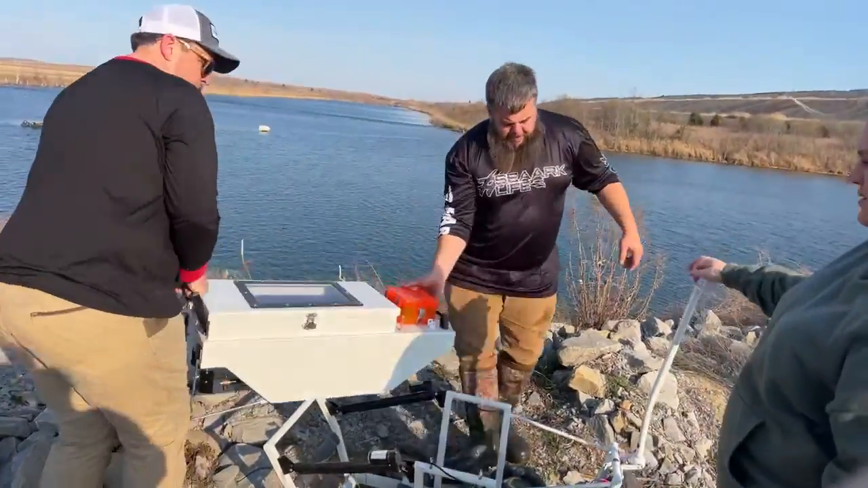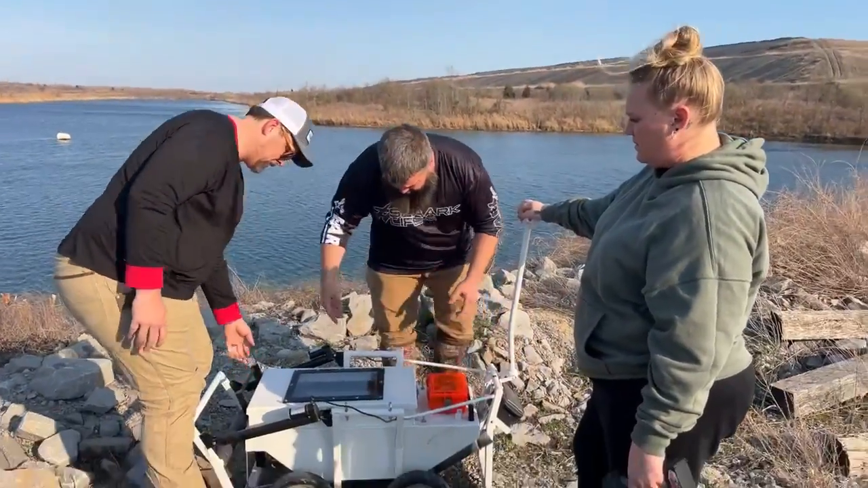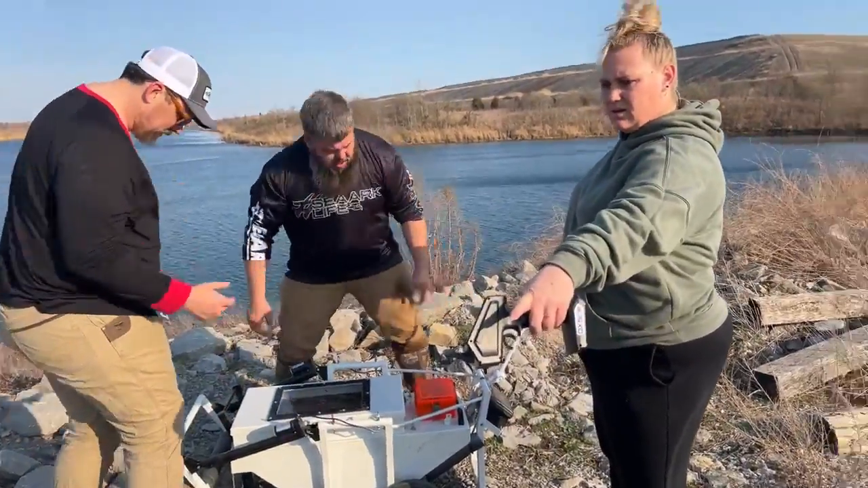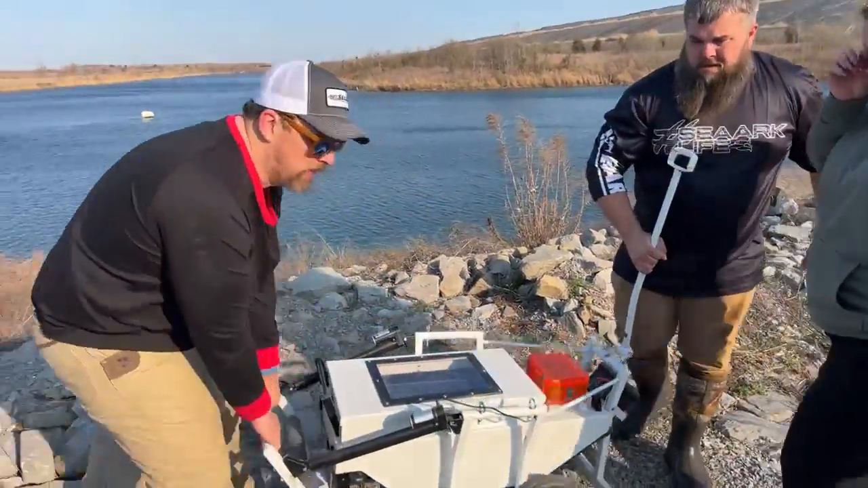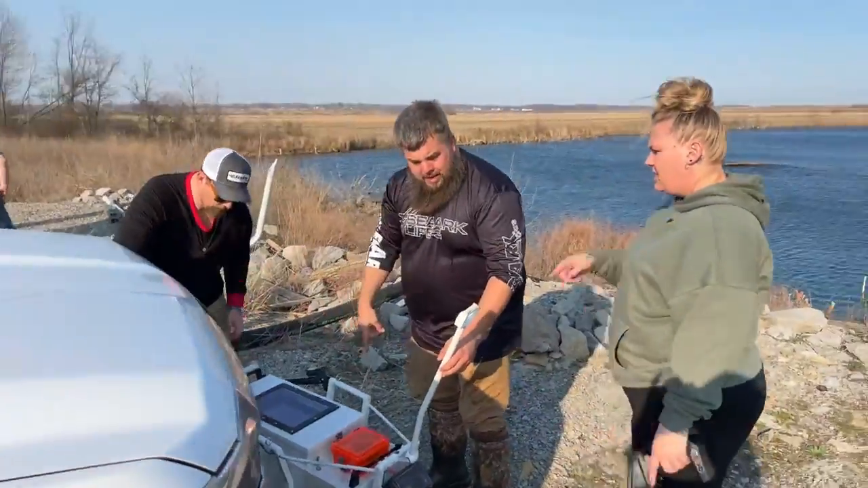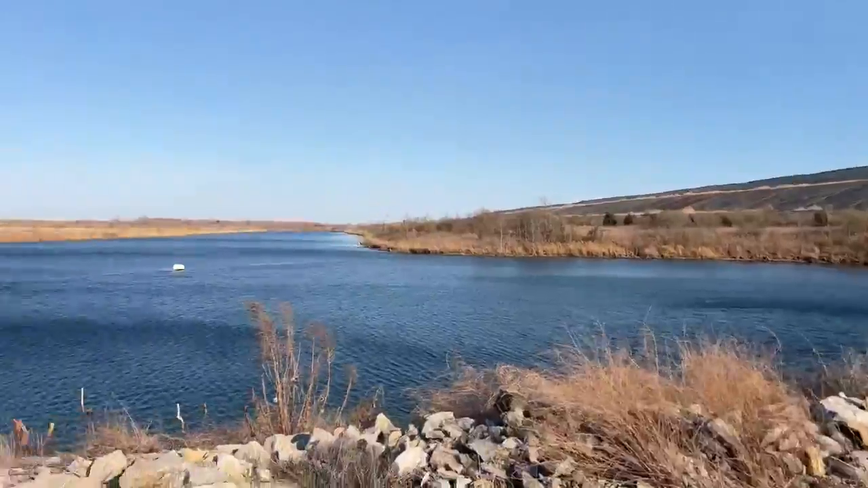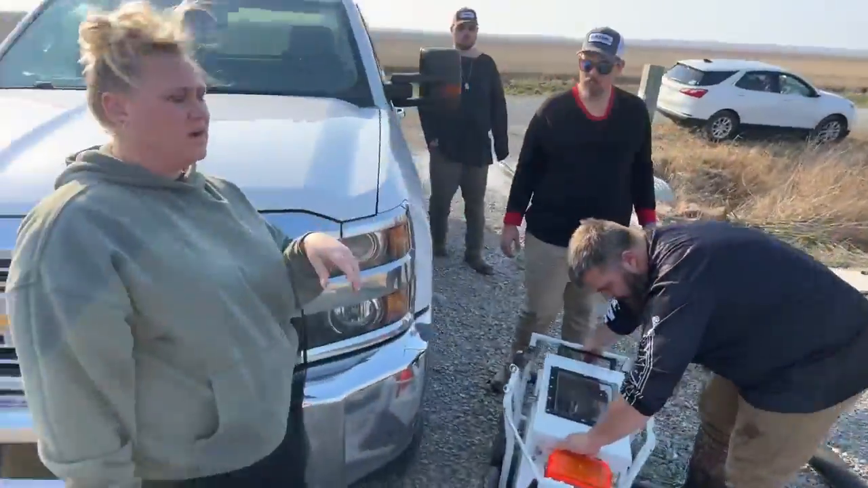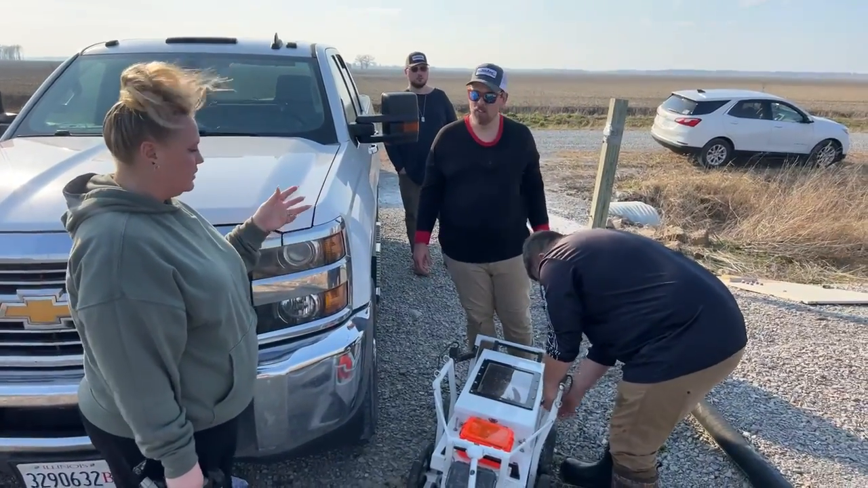While we get everything ready, bring it over here, please. No, I'm saying bring the little buddy right to the side of the truck where there's no glare. Probably on the side, so that you guys can see everything clearly. While they're getting all of that ready, you probably heard Jacob tell me what to tell you.